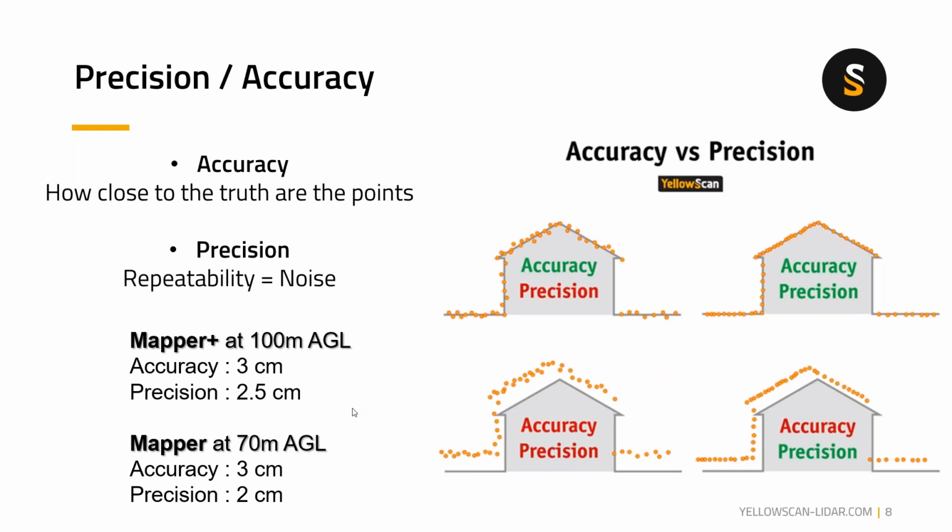So with that, for the Mapper Plus, we recommend flying at 100 meters AGL. The Mapper Plus can give you 3 centimeters accuracy, and the precision is 2.5 centimeters. For the Mapper, we recommend 70 meters AGL, and you will get an accuracy of 3 centimeters, and the precision is 2 centimeters.